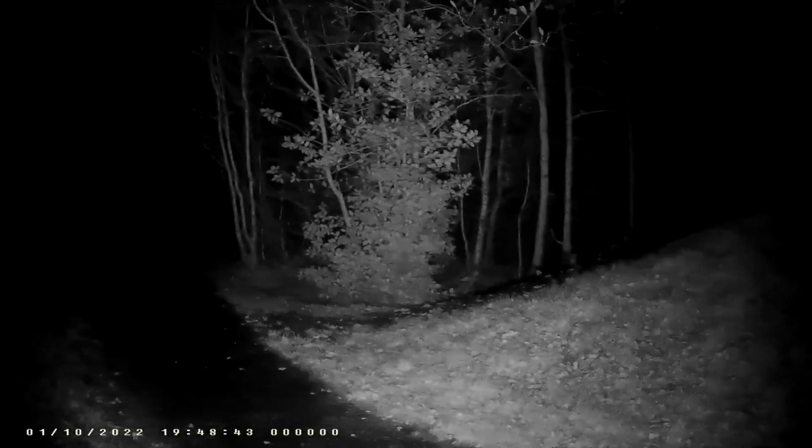It's kind of, the wind has kind of died off a bit. Either that or I'm in a bit of a sheltered area.